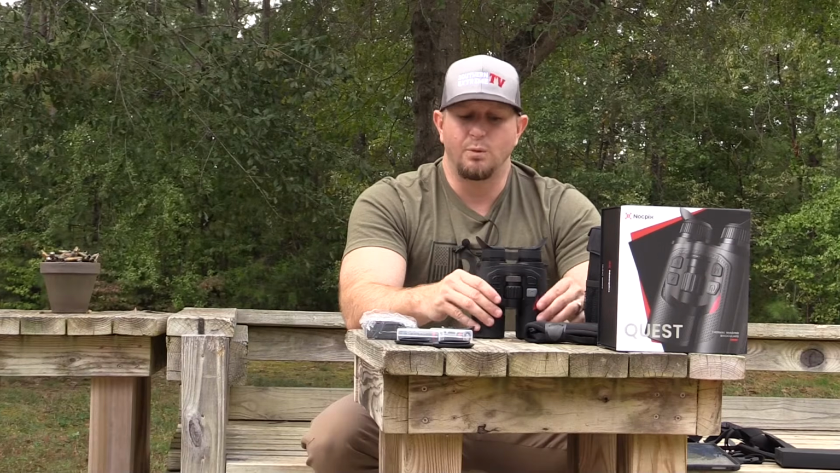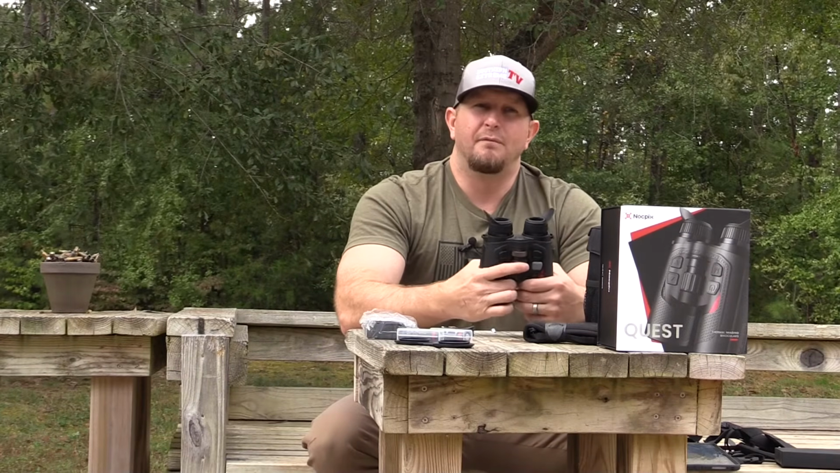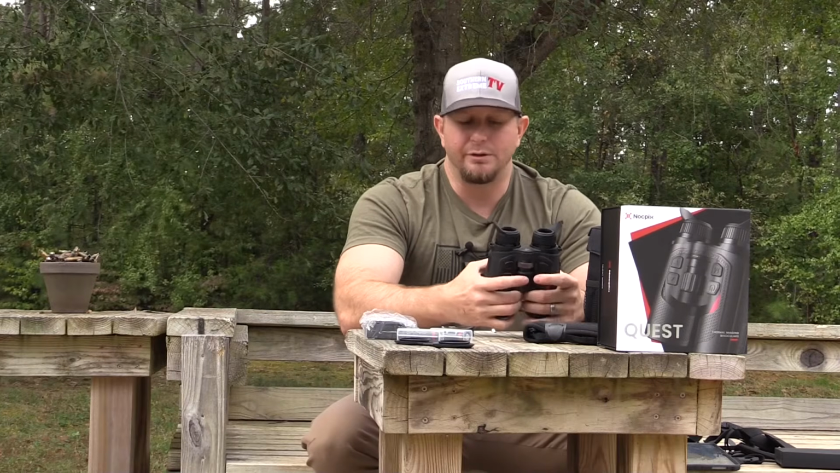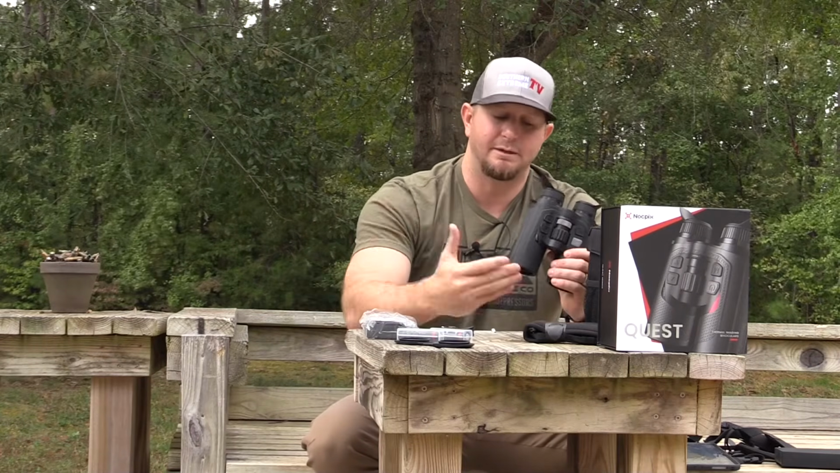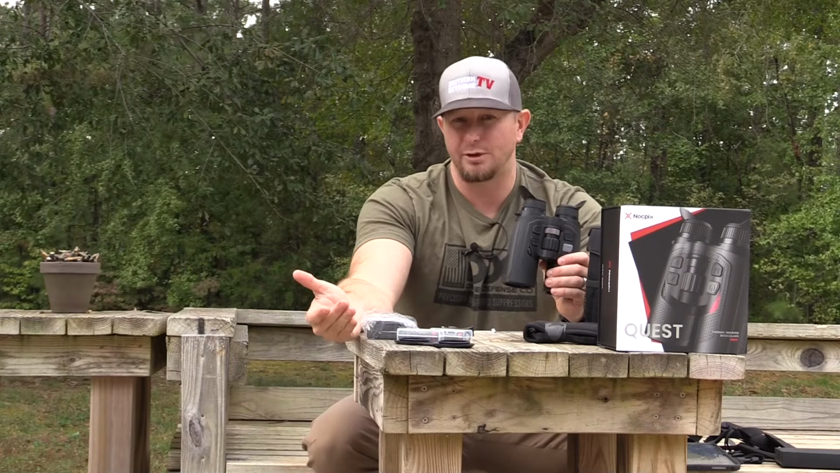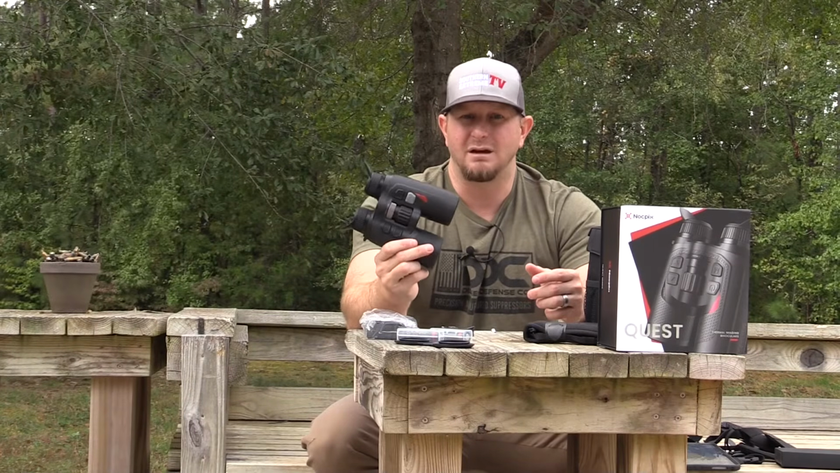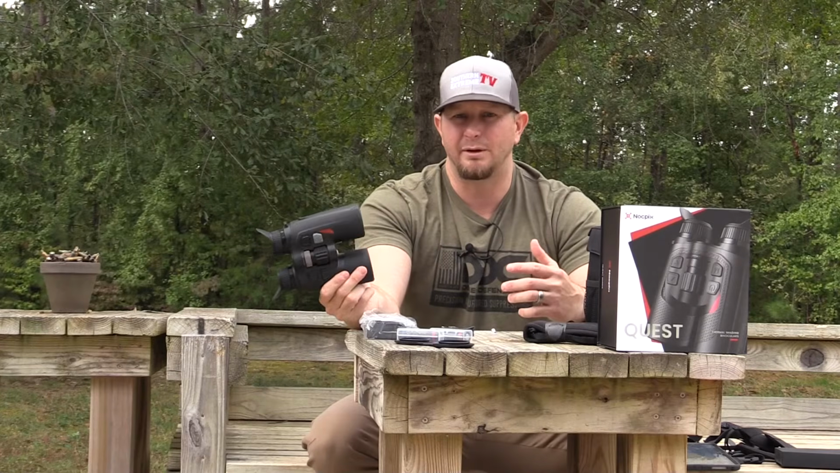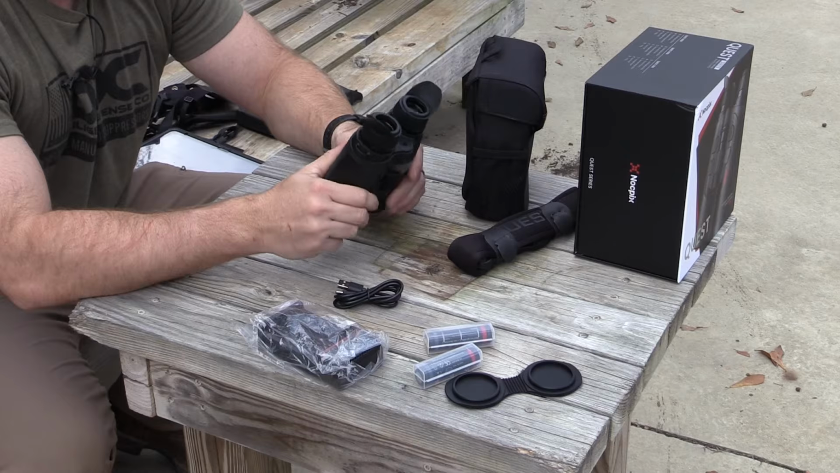If you're somebody that's wanting to upgrade your normal daytime binoculars for deer hunting, but you're also a predator hunter, this is a great thing to invest in in lieu of investing in regular daytime binos and a thermal binocular. You can utilize this for both aspects of deer hunting, turkey hunting, and predator hunting. There's a whole lot of positives going into these things.